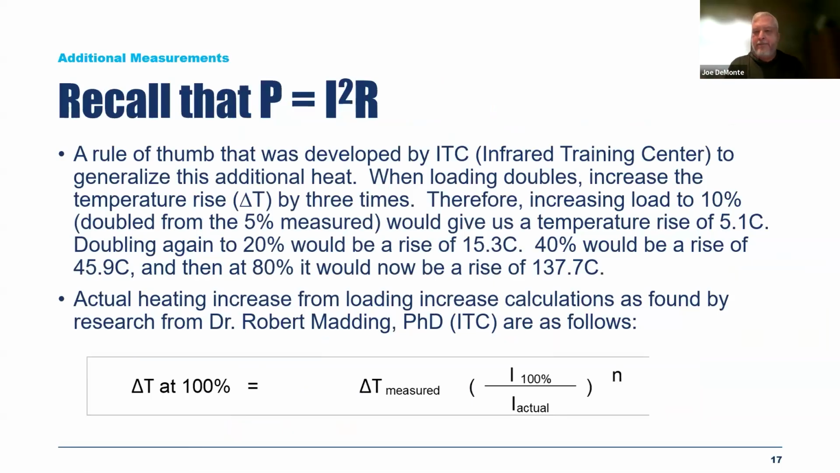Well, a long time ago, I was one of the first instructors for a company called the ITC in America. And myself, Dr. Bob Matting, and Bernie Lyon, we all put together some research, and we created a load change calculation on the amount of heating that would happen in a circuit.